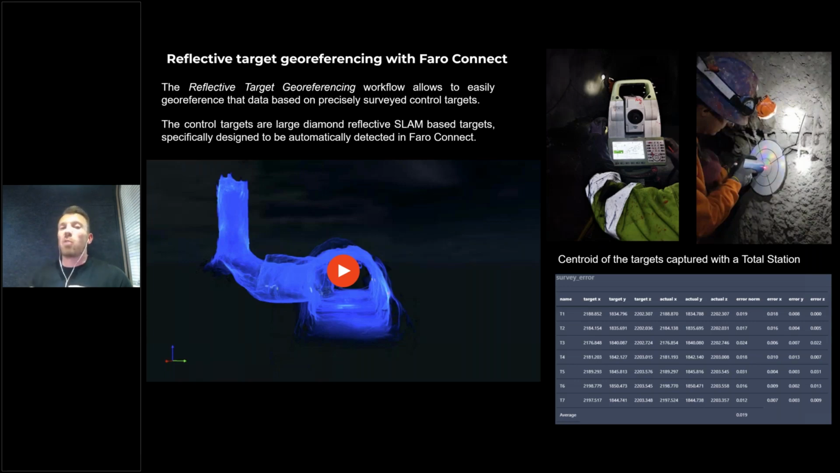It's all done automatically within Faro, so there's no guesswork at all. As you can see down the bottom right-hand side, if you look at the average RMS error that we're able to get here, in this case, with the targets laid out at the start of this riser and flown into the riser, we're able to achieve 90 millimeters overall accuracy using the Faro Connect also combined with the survey payloads as well.